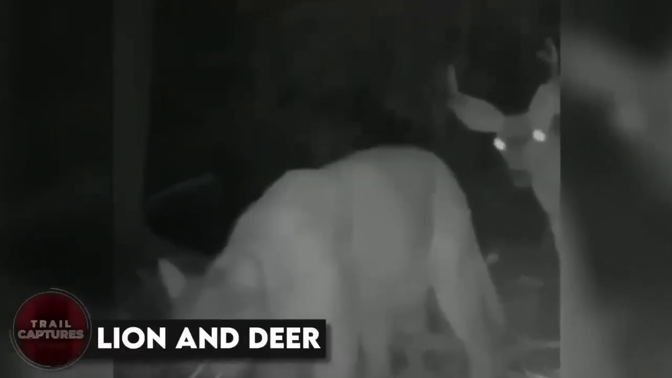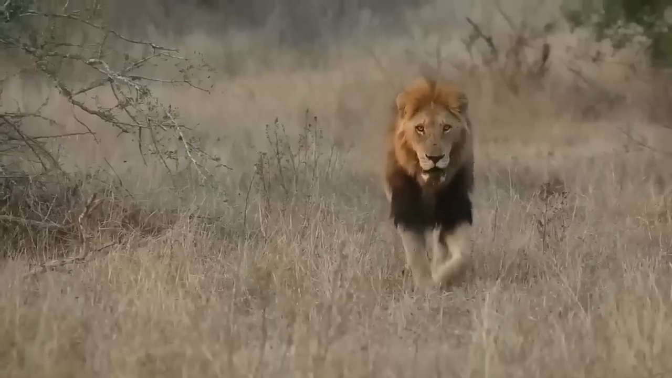Lion and deer. Take a look at this unlikely pair taking a leisurely walk through the woods. It's a lion and a deer. Can you imagine? This trail cam clip is truly special, considering lions are notorious predators and rulers of the jungle. Yet here we witness a deer fearlessly following a lion, as if they're old chums or something. Who knows what really happens in the animal world? But one thing is certain, this video is guaranteed to brighten your day and put a smile on your face.